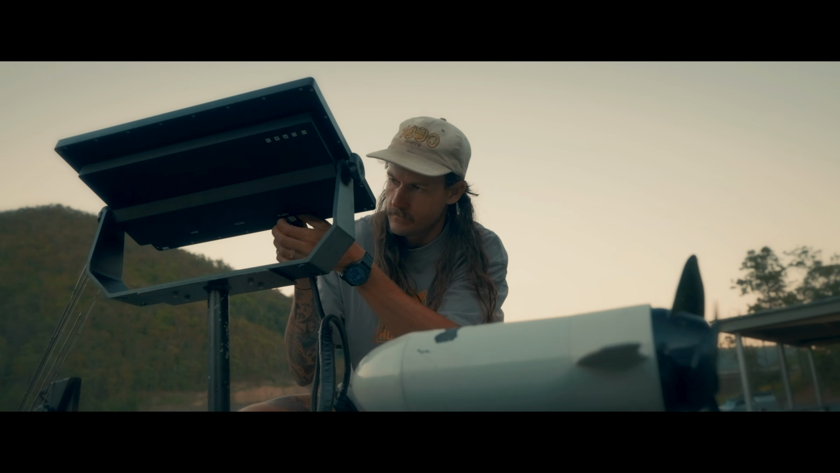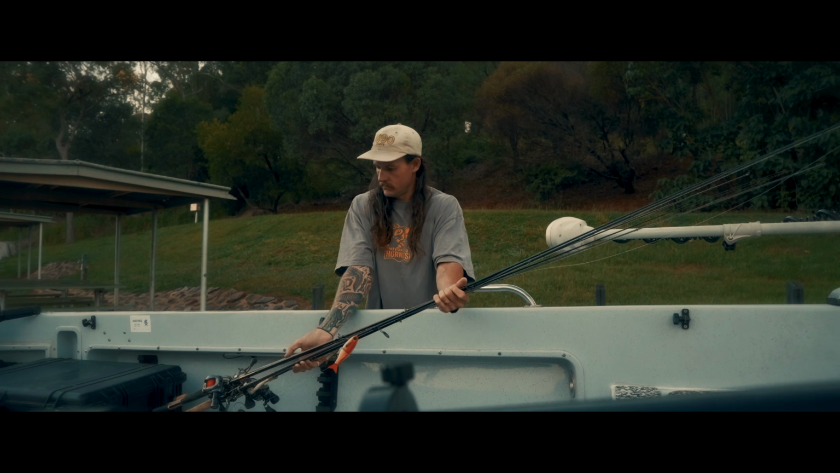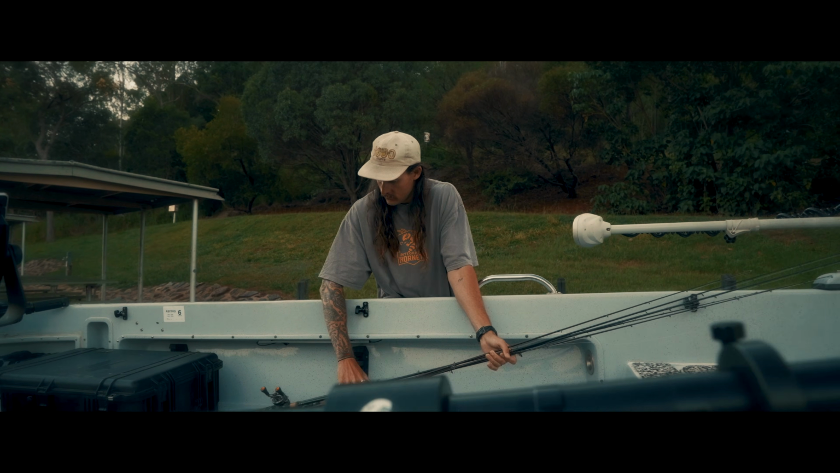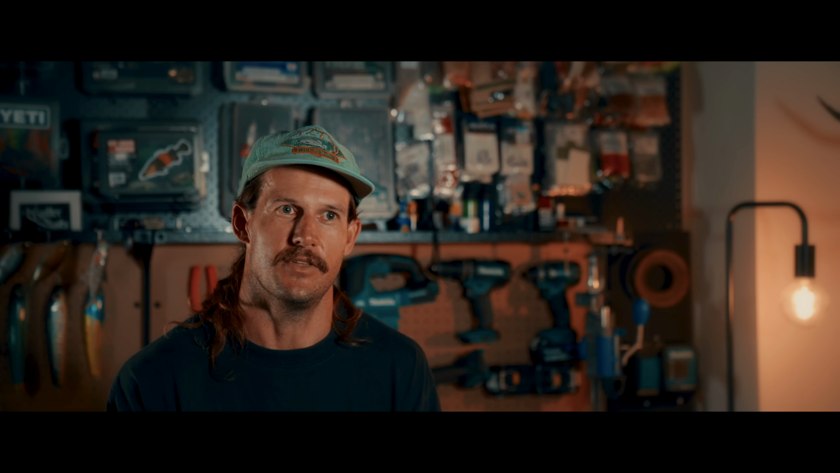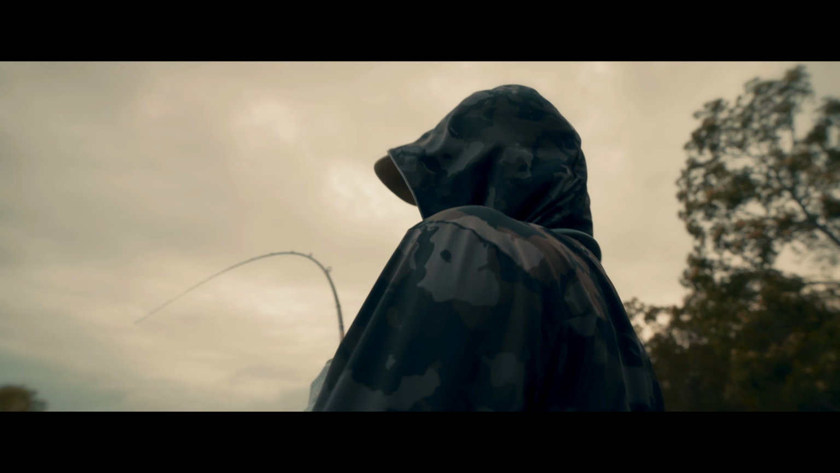I think it was 2016 or 2017, I went to Mondrian for the first time with a mate of mine, Tommy Wood, and I caught my first barramundi. They were small, probably 65, 70 centimeters, and that was it. That thing just lit it on fire. It was barramundi mad from then, and yeah, I haven't really slowed down since.